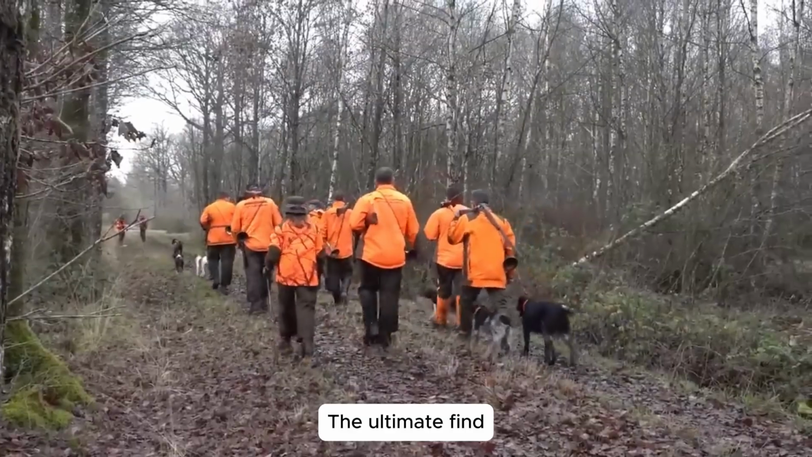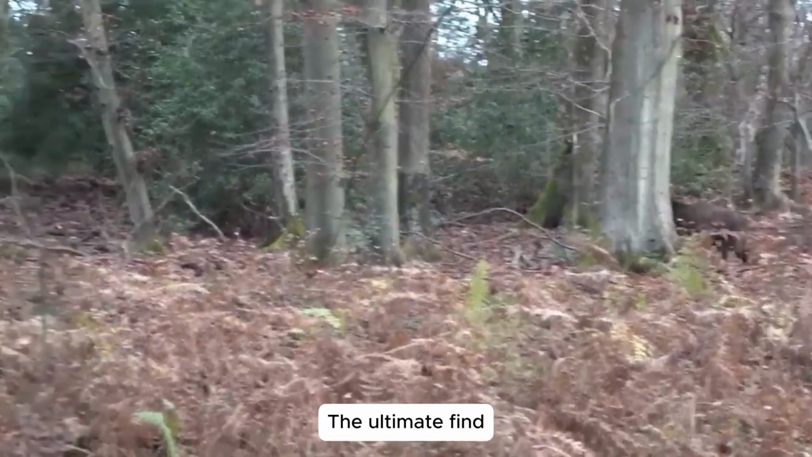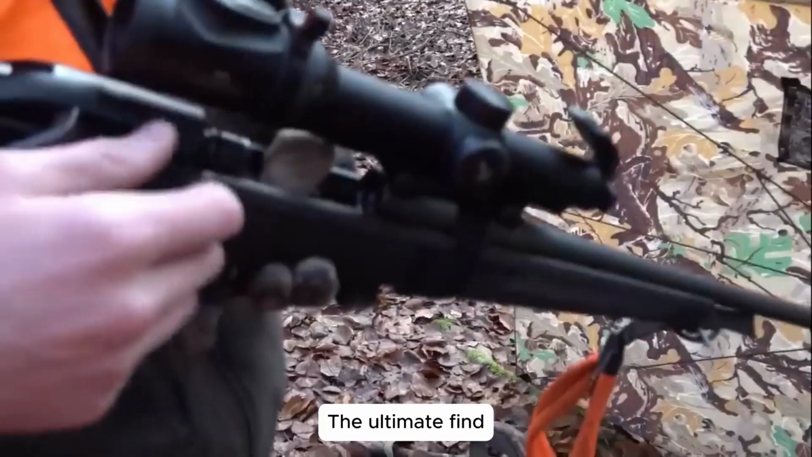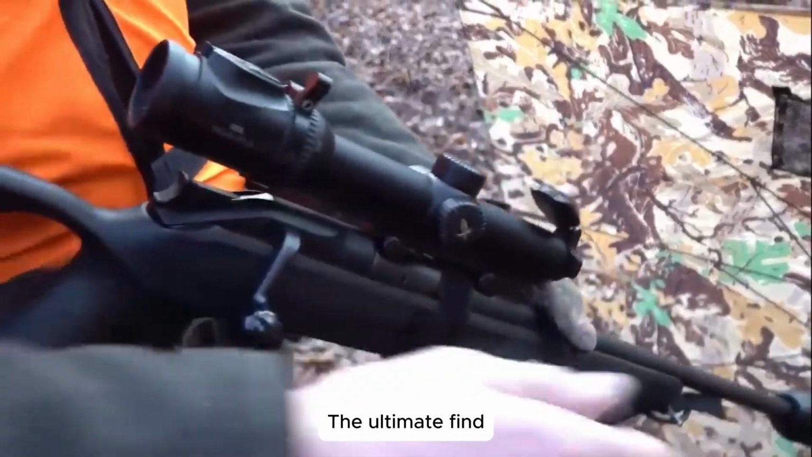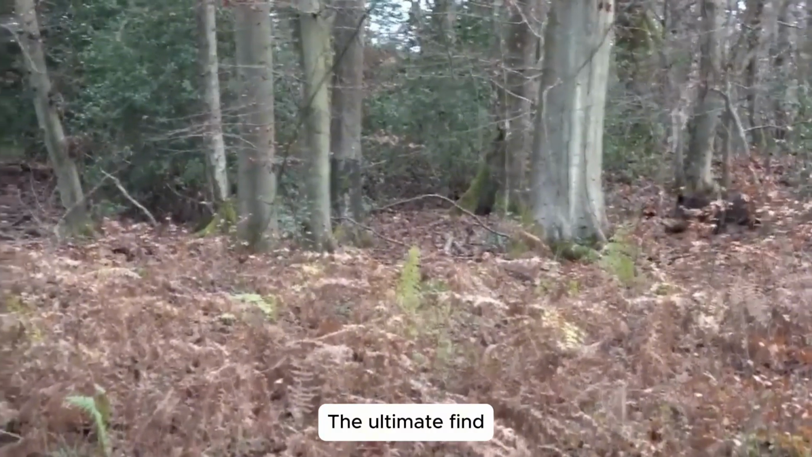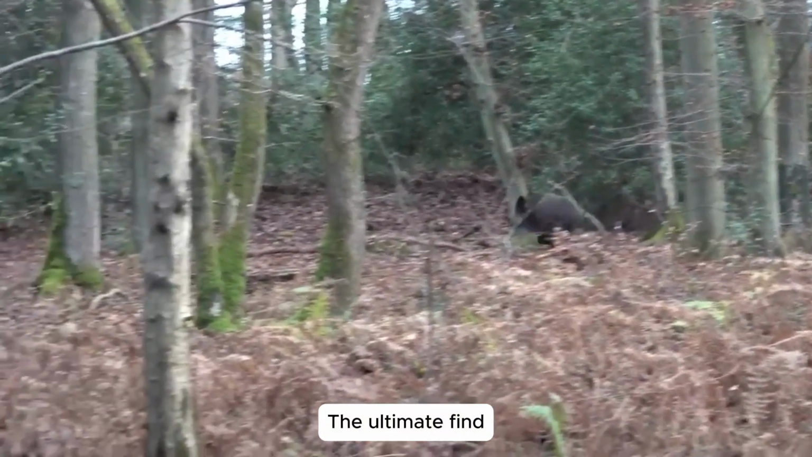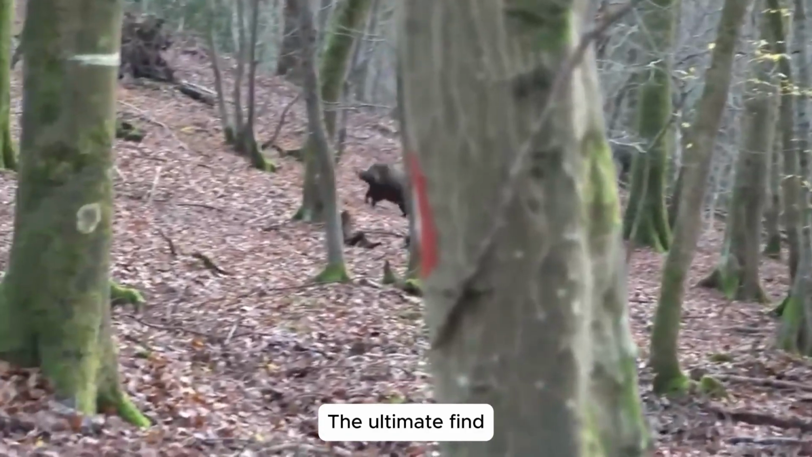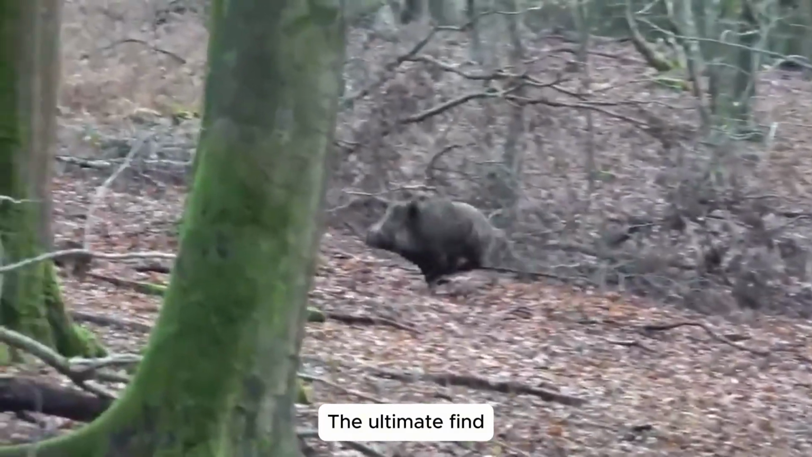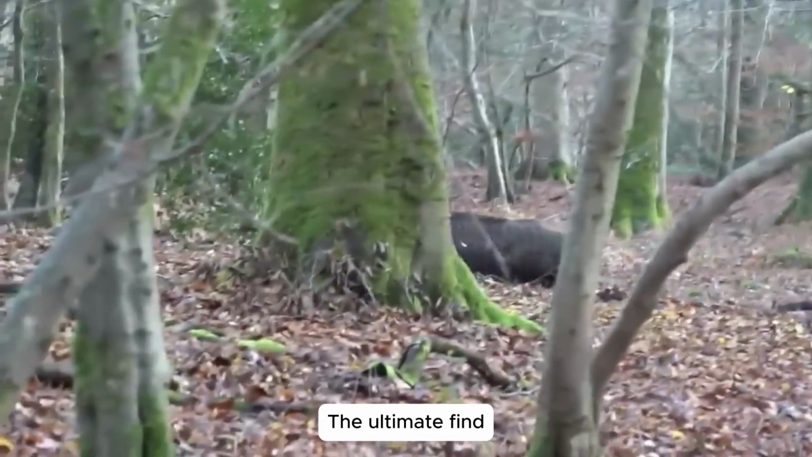David's pursuit. Determined to protect the fields, David endured the bitter cold as he followed the deep tracks of a massive boar along the icy hillside. Suddenly, the creature's head appeared from behind the bushes. Their eyes met. Panic flashed in its eyes as it tried to flee, but it was already too late. One precise gunshot echoed across the slopes, ending the threat in an instant. Another harvest saved.